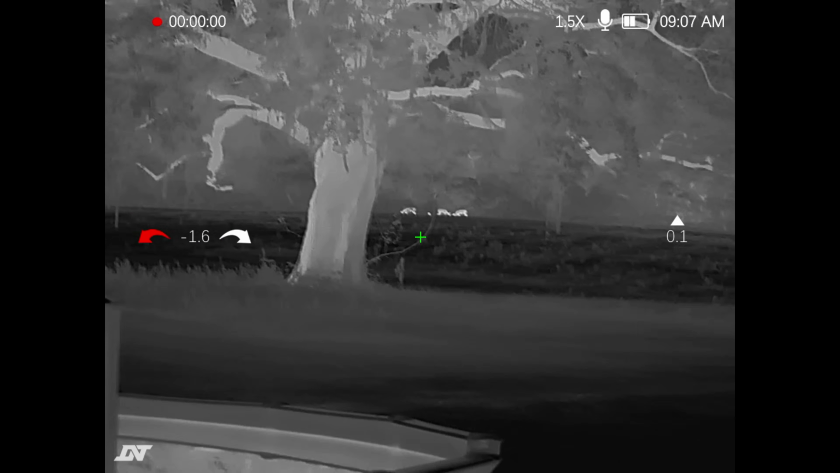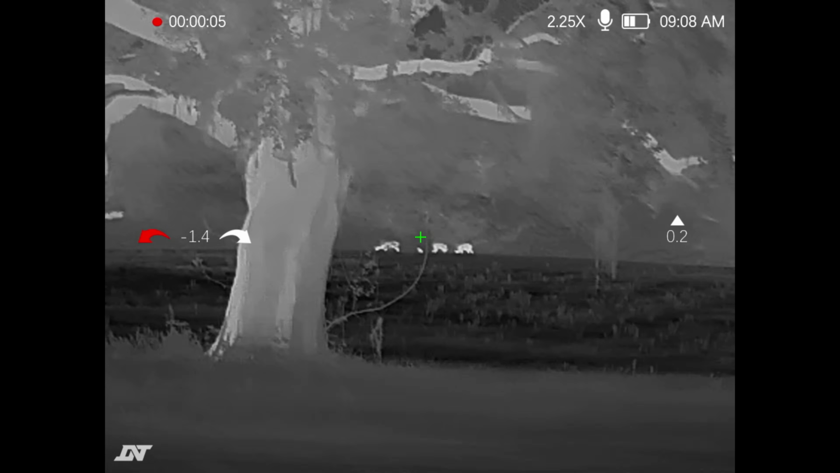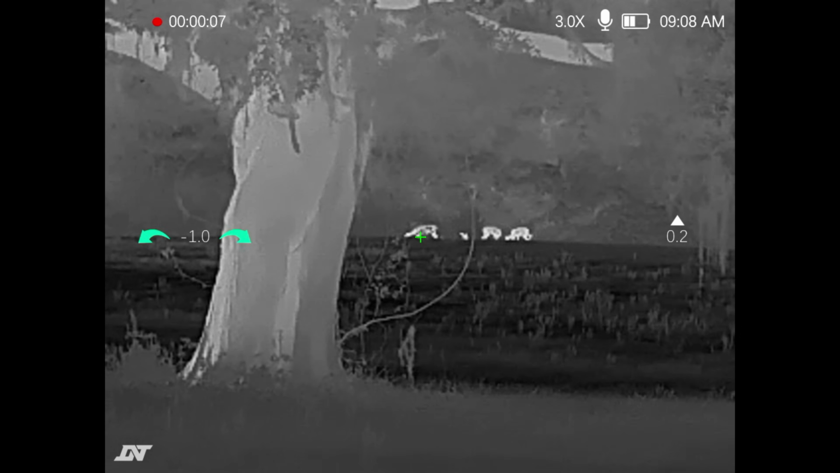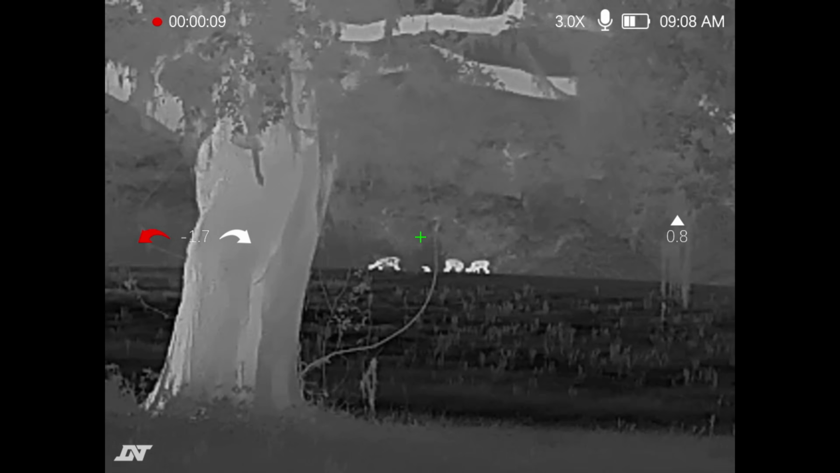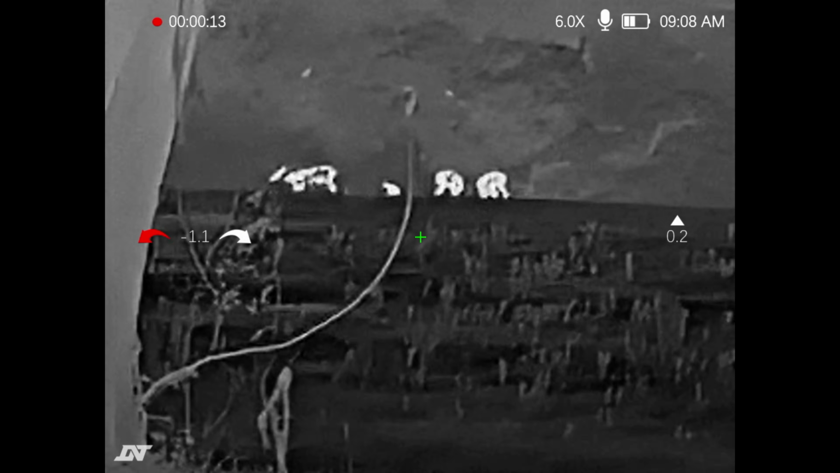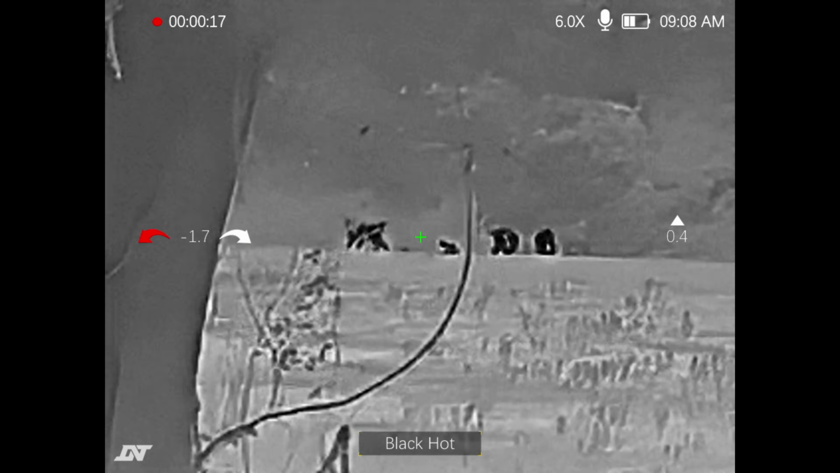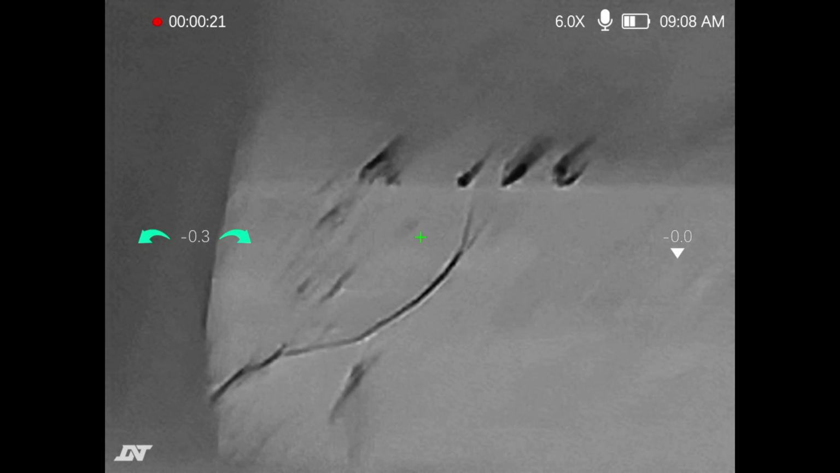All right, so let's take a look at some footage that I recorded for this video. Those deer are about 275, close to 300 yards in the backside of my field, and they come in quite clear. Now, obviously, as we zoom in, things are going to be a little grainy. That's just the way this works, but you're going to get your ultimate resolution at 1.5 power. Don't forget, this goes 1.5 to 6.